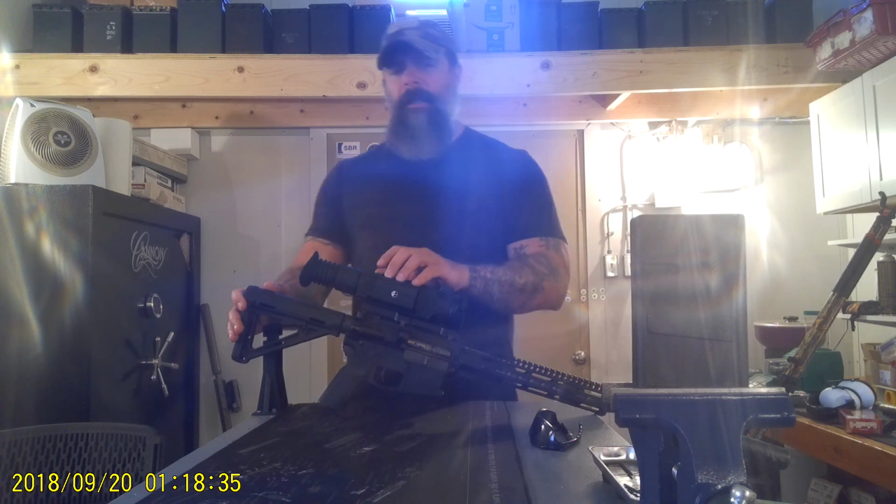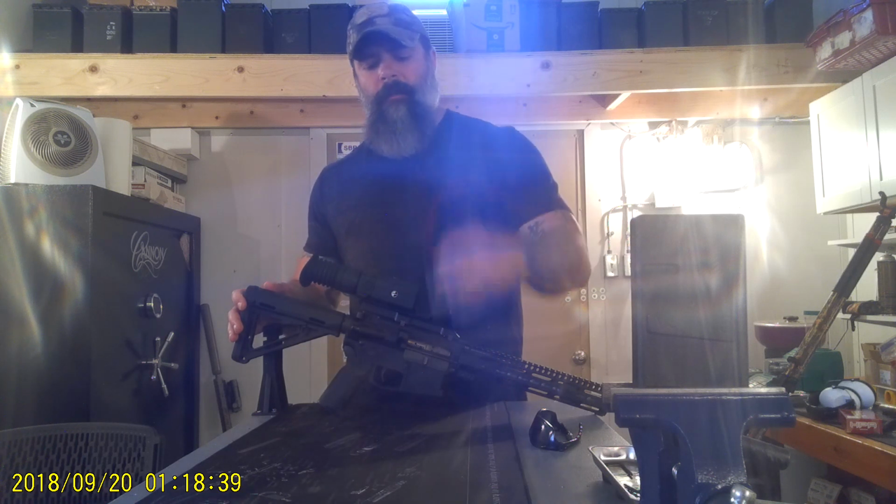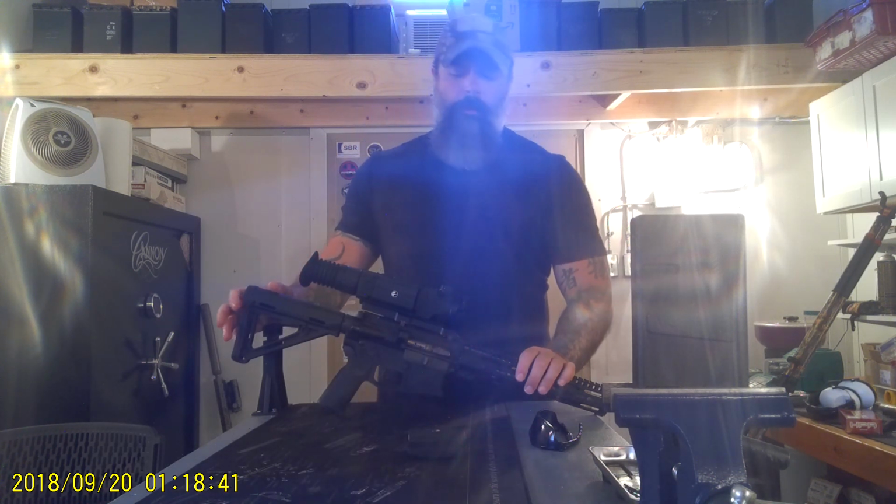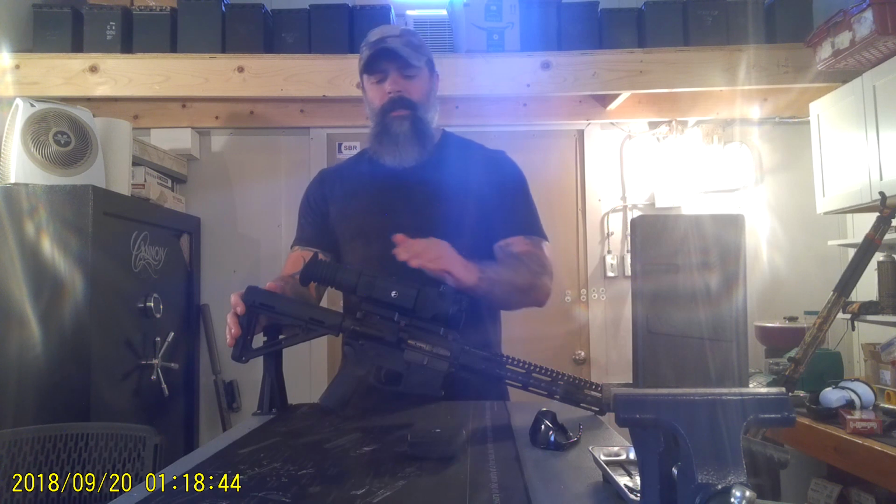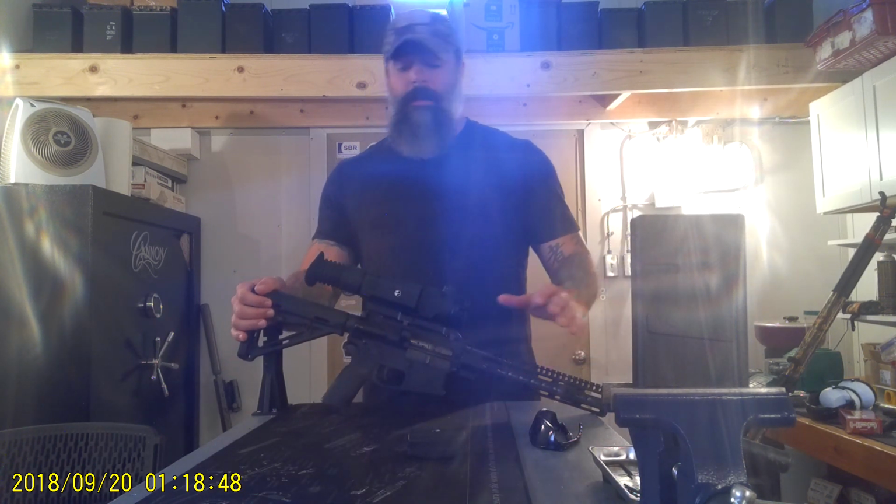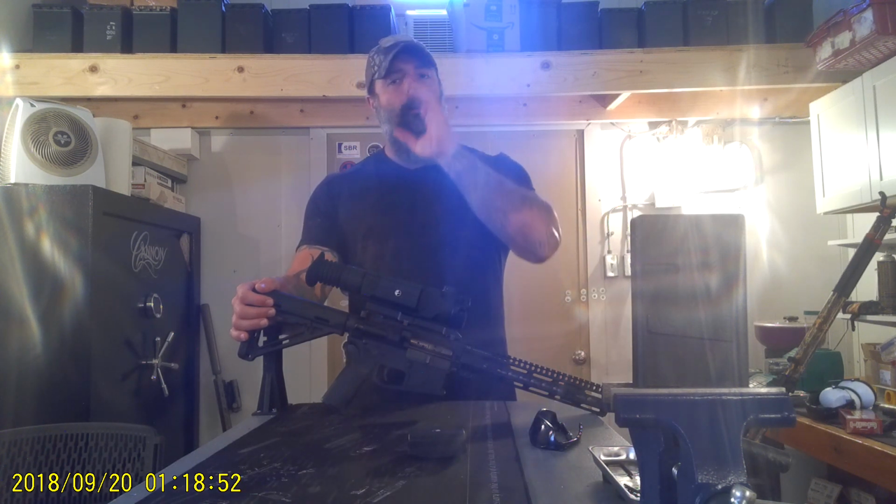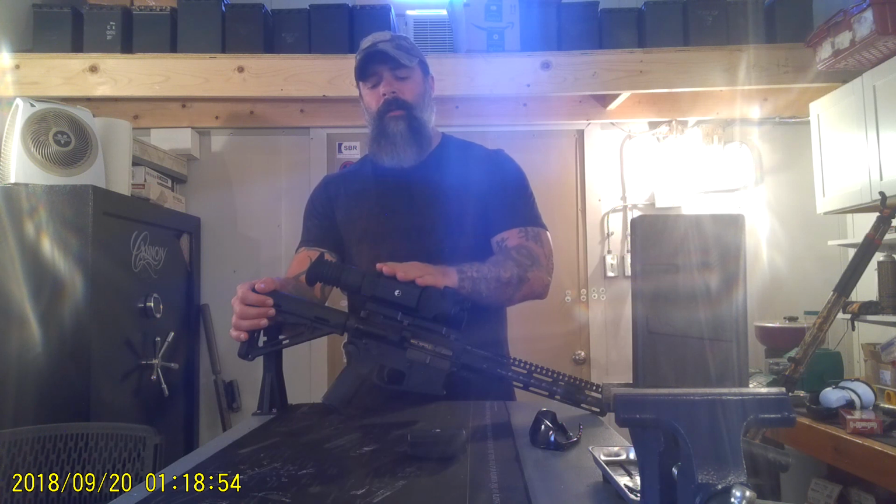It has an external battery. In fact, it comes with two. This one right here will do you about 8 hours, and this one right here is a big one, the extended one I've got on there. I think it'll do 20 hours, so that's pretty crazy. It has all the different modes, all this different selection, tons of stuff that you can go into.